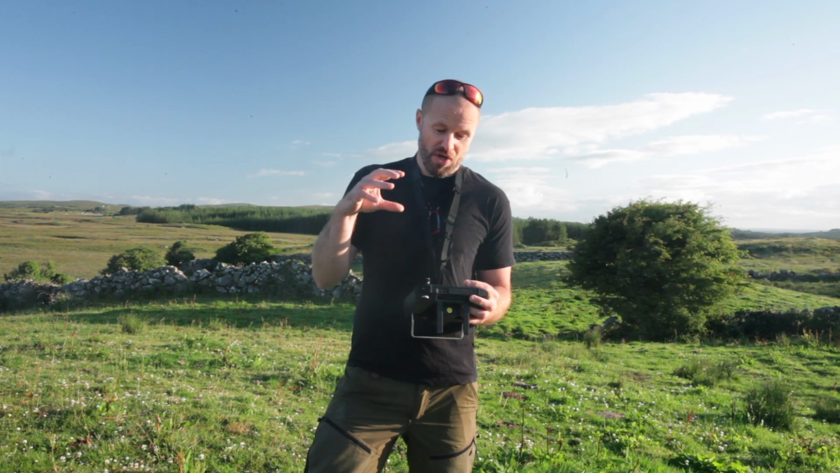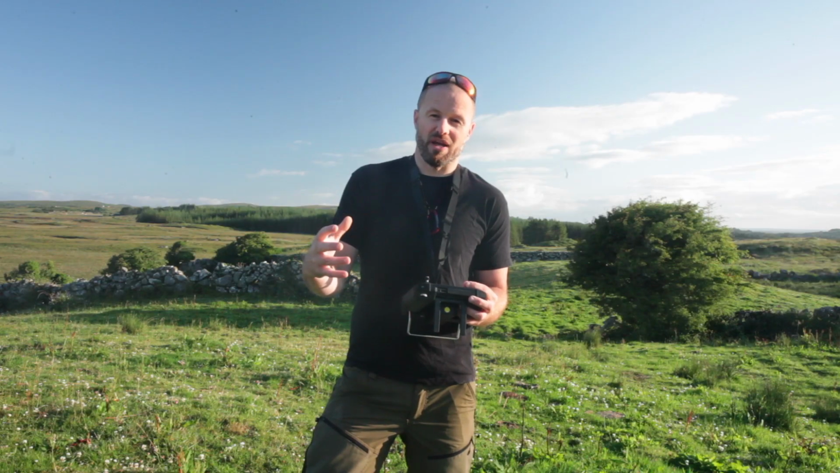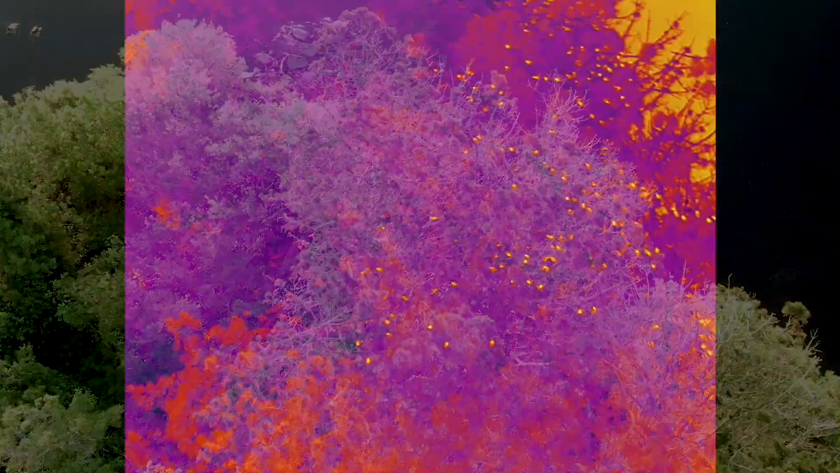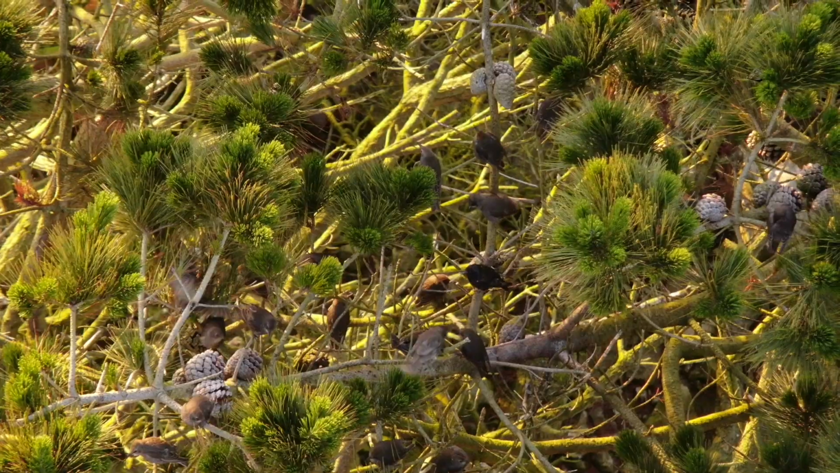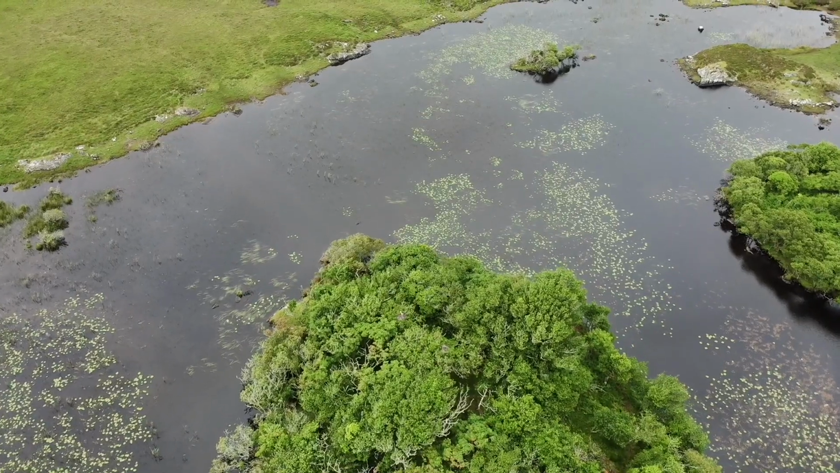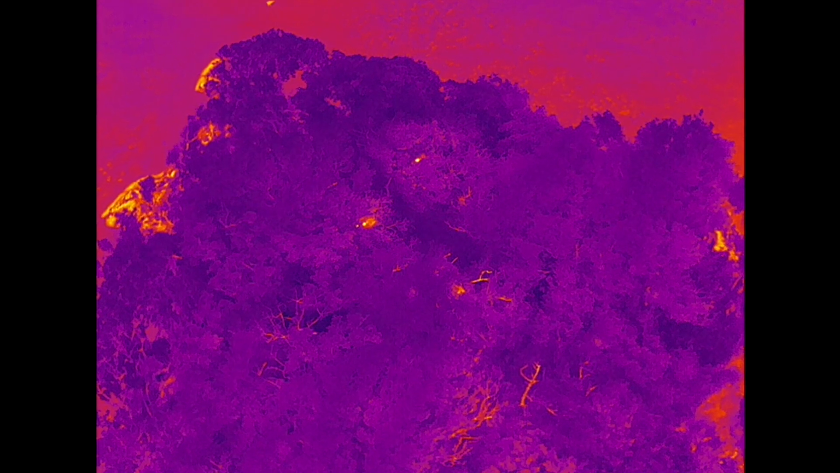So obviously the focus is to search for merlin, to detect merlin, but through the survey we're picking up a range of other species, both birds and mammals. We've detected a grey heron nesting, and you can see with the zoom it's possible to gather information such as the clutch size.